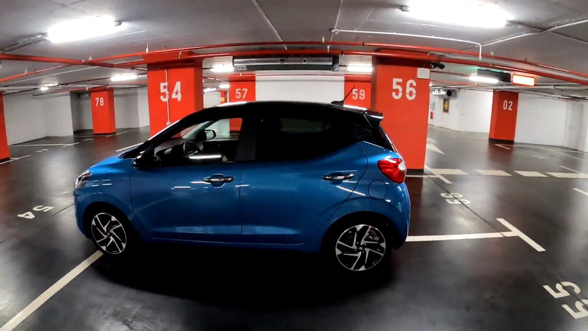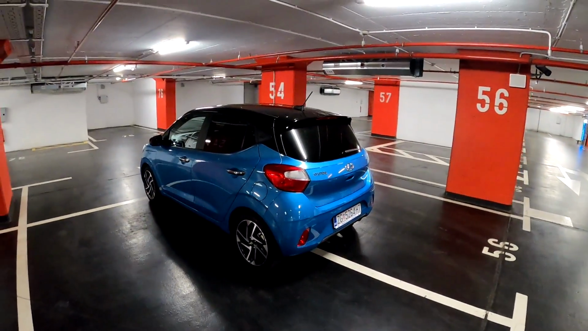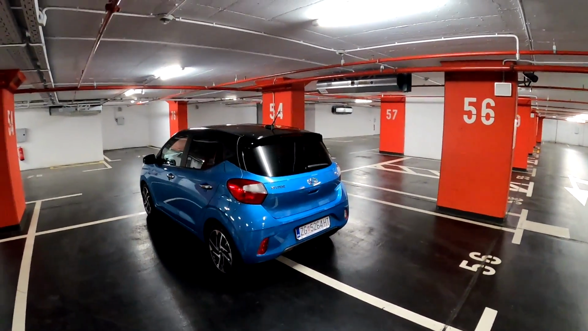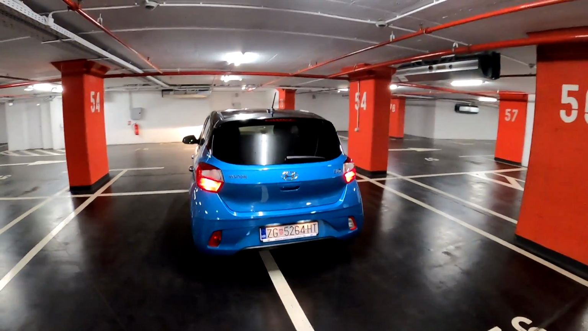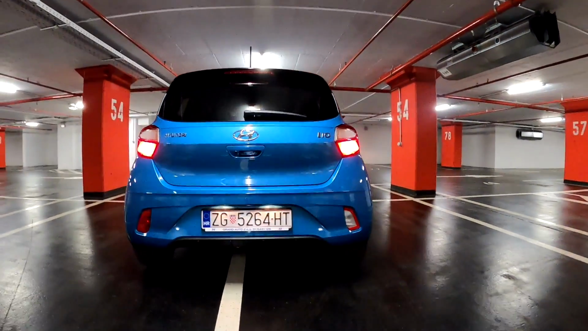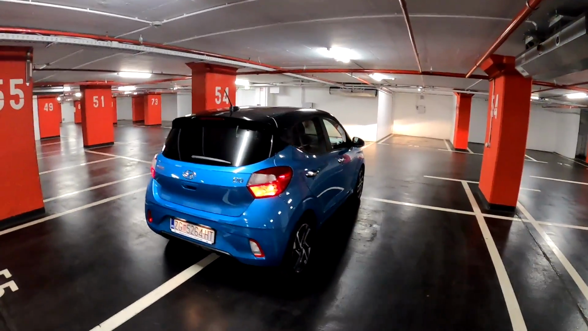As you can see, this car has this nice contrast black roof with the blue color. And then at the back, if we open it, you see also very nice lights, tracking diffuser, and yeah, overall I think very nice shape of the car.